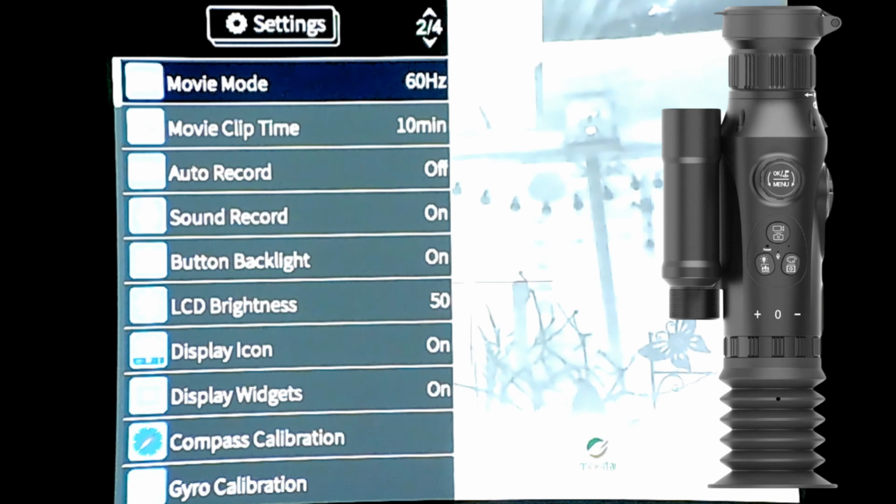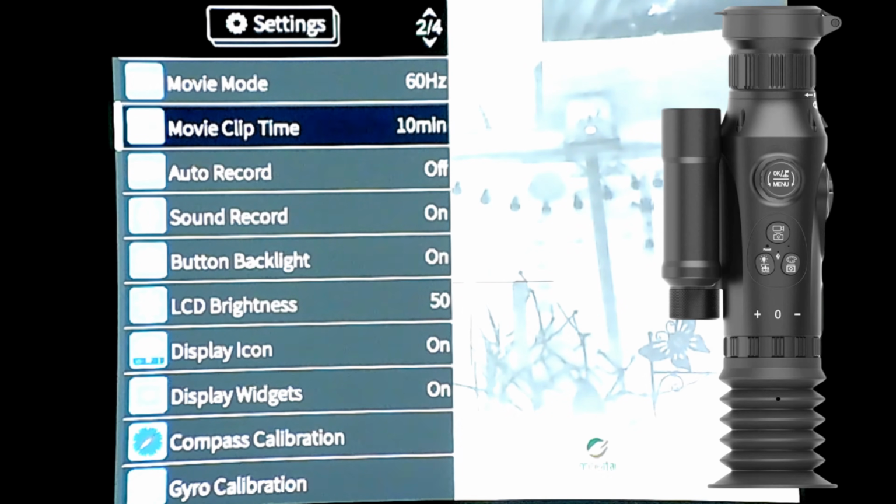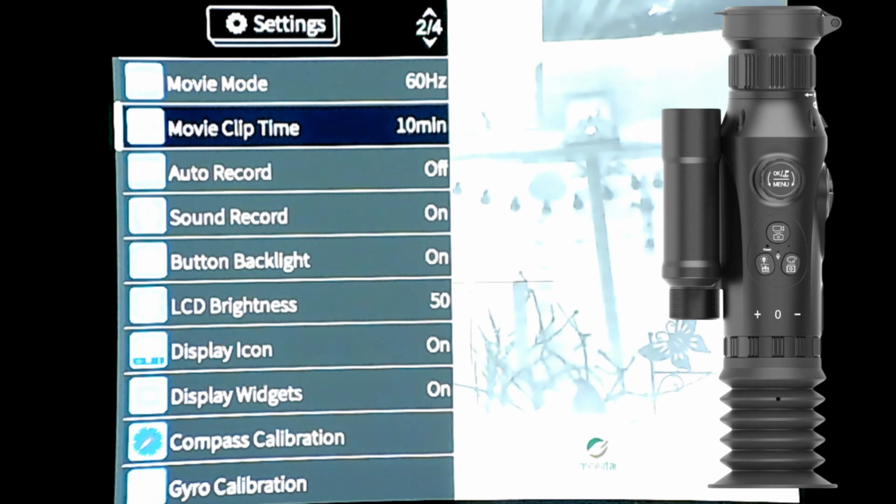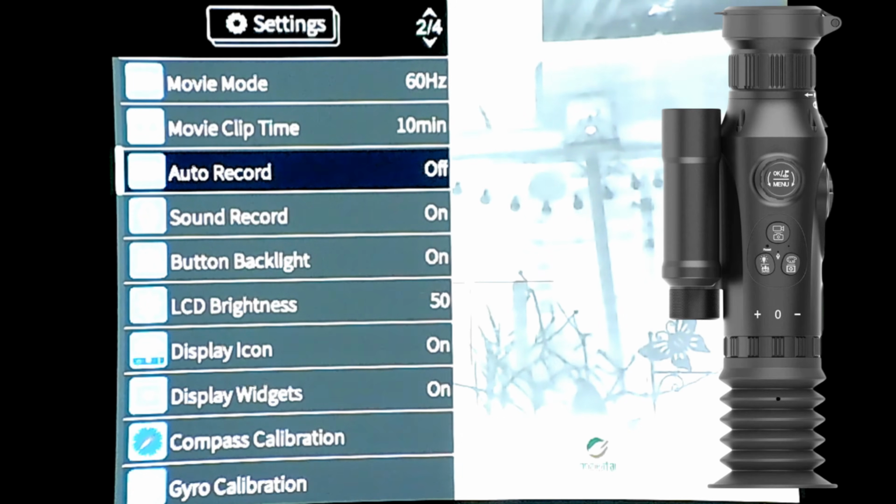Yeah. Movie clip time, I've got it set to 10 minutes. If you keep it at 2, it will basically stop at 2 minutes and restart again. So I just keep it at 10. You can switch it off yourself. You don't need to let it run the full 10 minutes. Then you've got auto record. I'd suggest not using it on air guns because there's no recoil on a PCP. On firearms that recoil, yeah, use the auto record if you like.